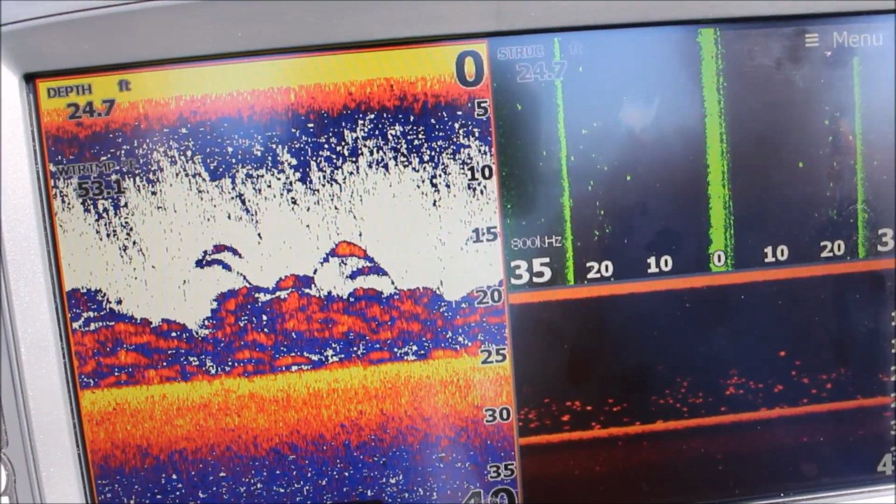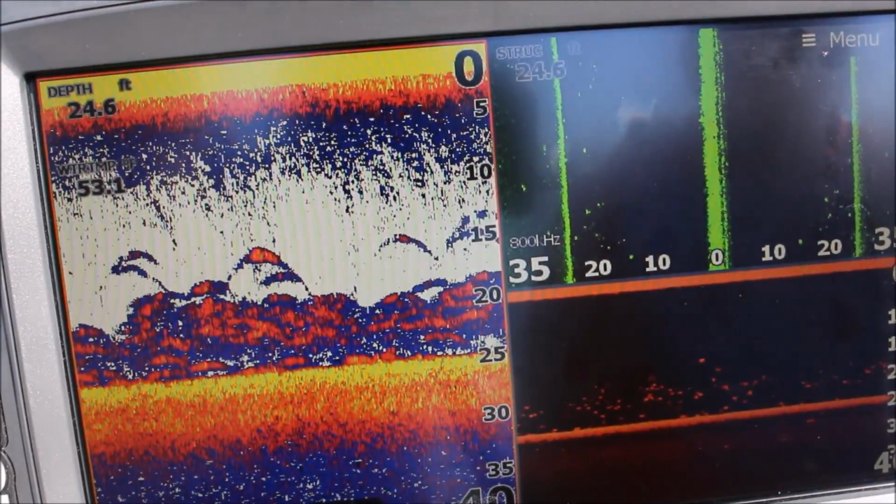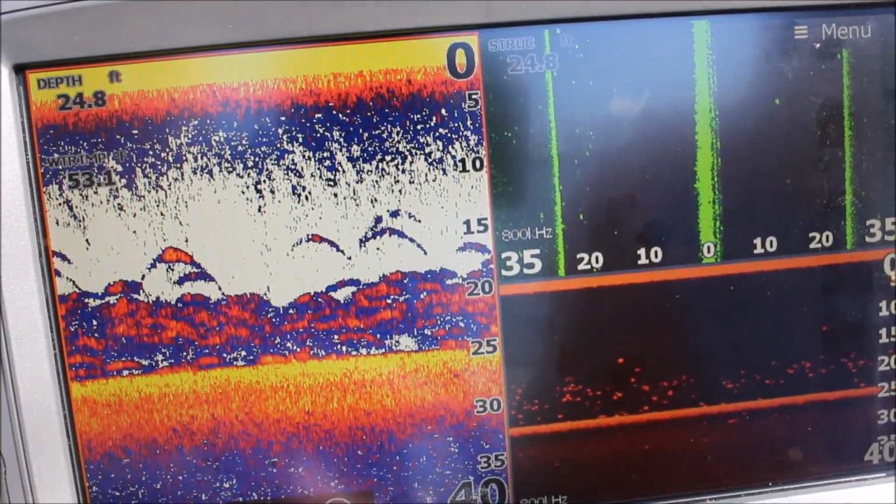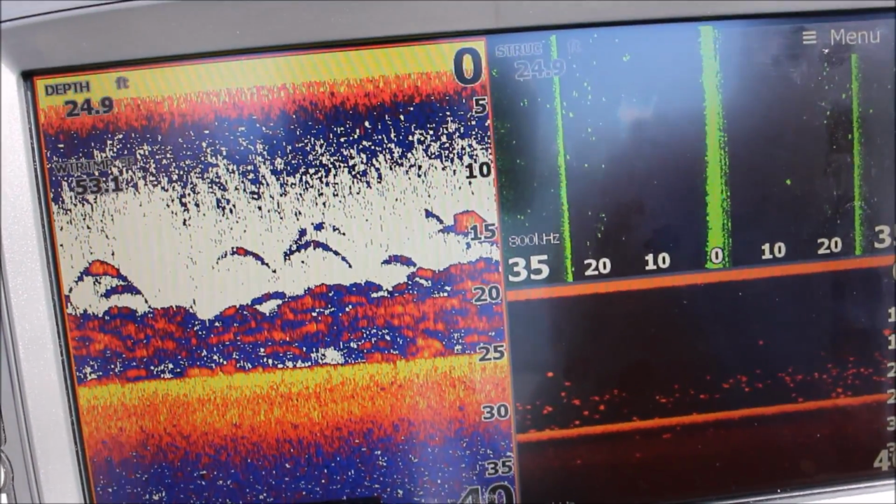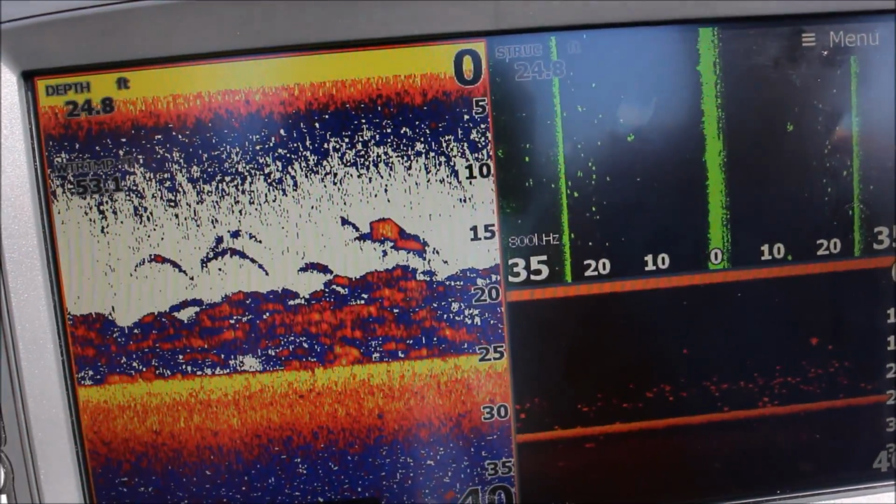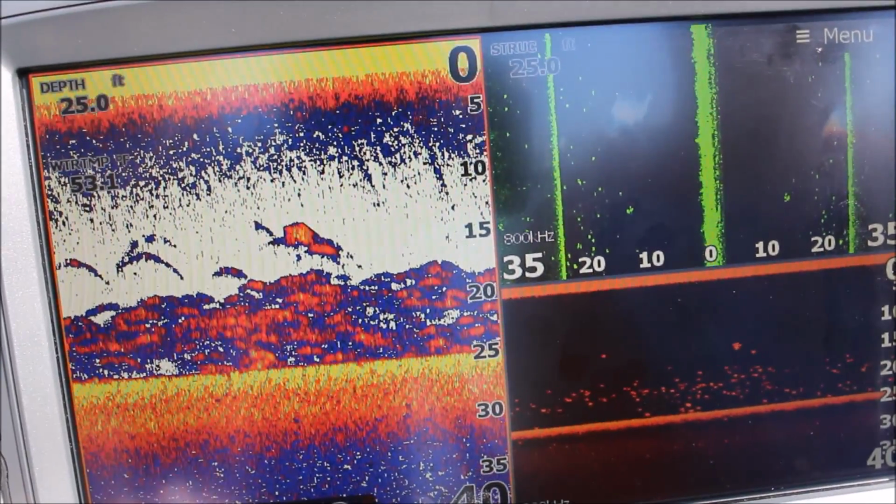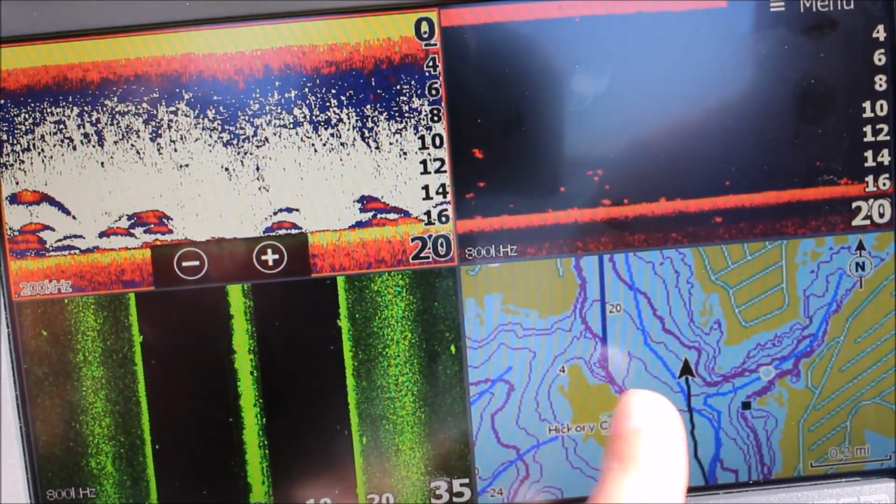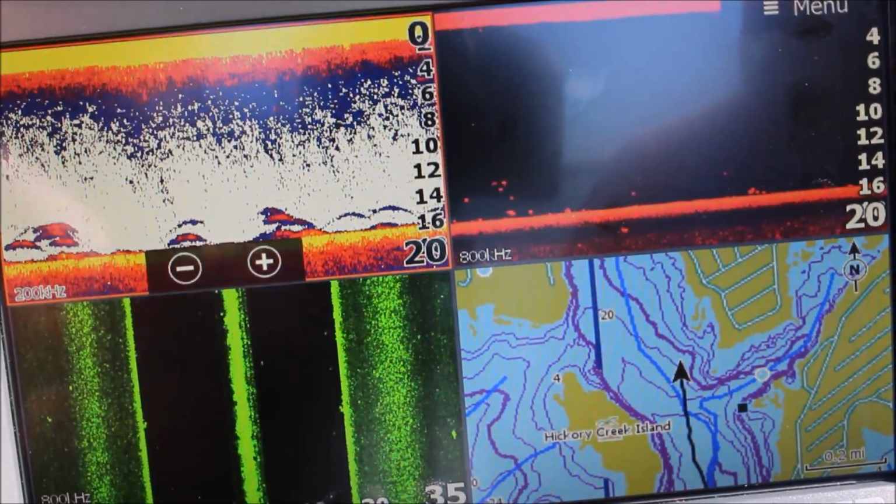So we're still driving, and still there's so much bait fish right here. We tried to fish there, and we tried to fish all this stuff, and we just couldn't catch any fish. So I'm thinking that this is just bait fish, like little shad and stuff like that, feeding up on plankton.